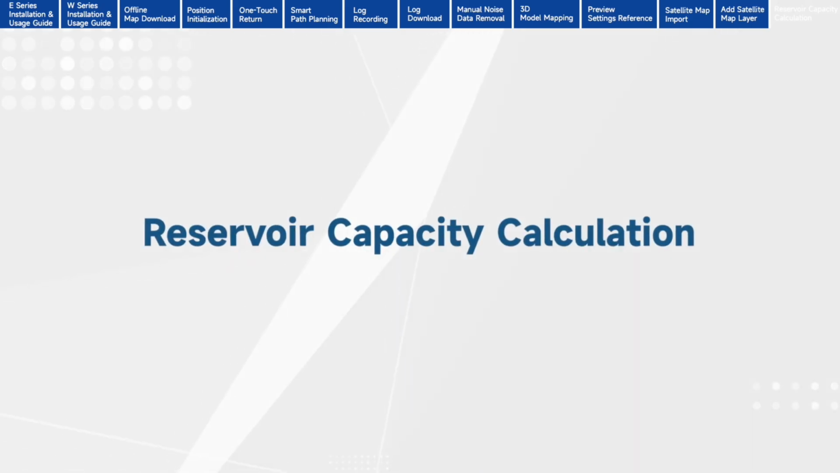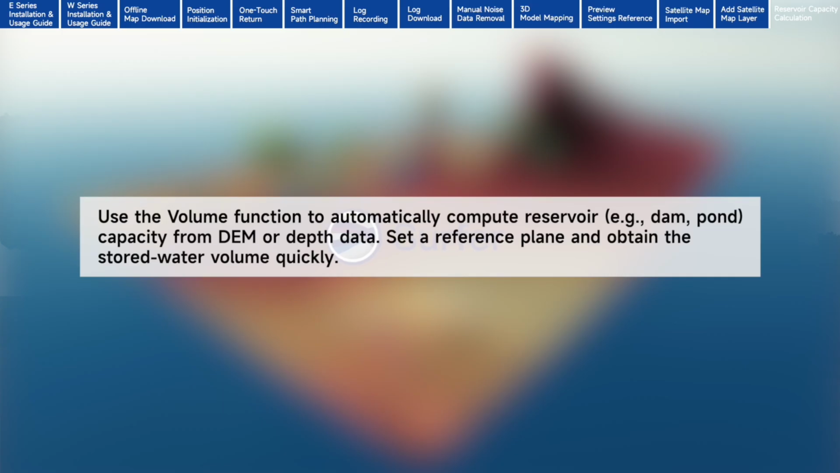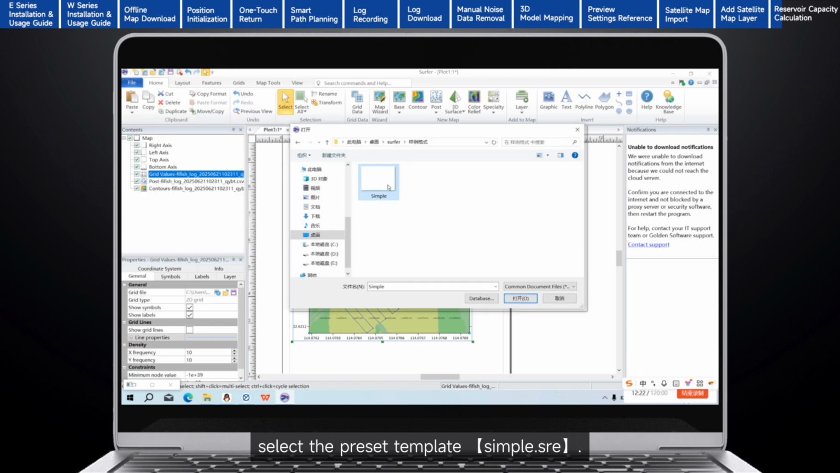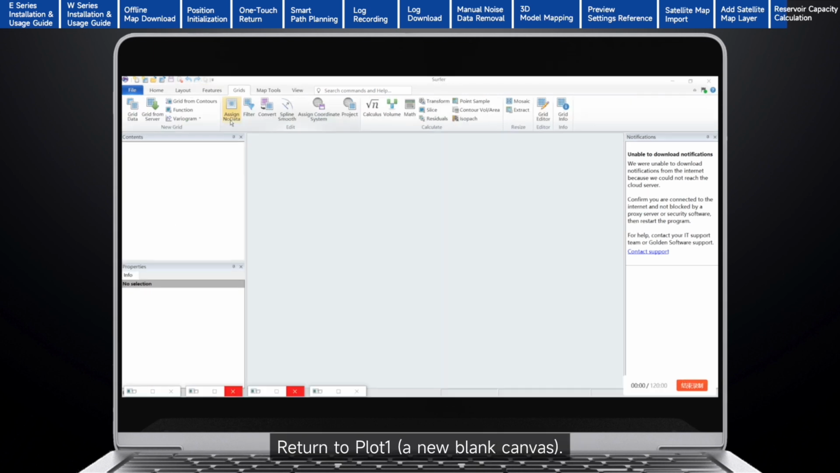Reservoir capacity calculation. Use the volume function to automatically compute reservoir capacity from DEM or depth data. Set a reference plane and obtain the stored water volume quickly. Open Surfer, File, Open. Select the preset template, simple.srf. Return to Plot 1, a new blank canvas.